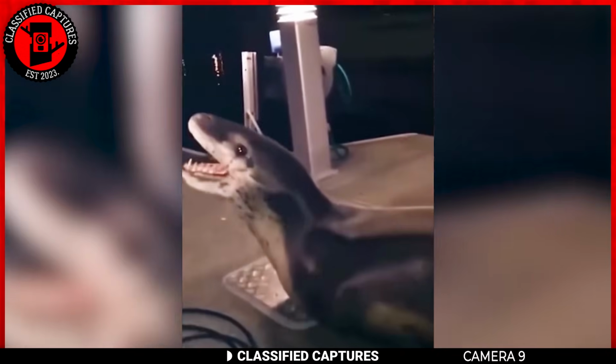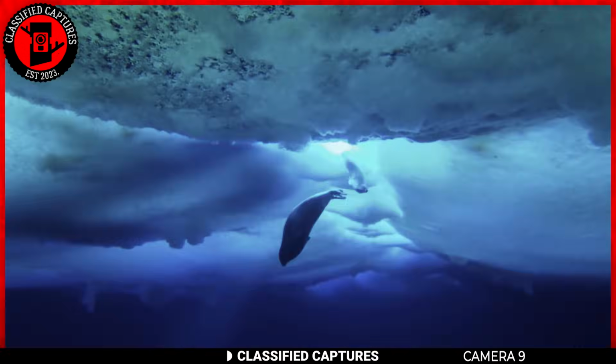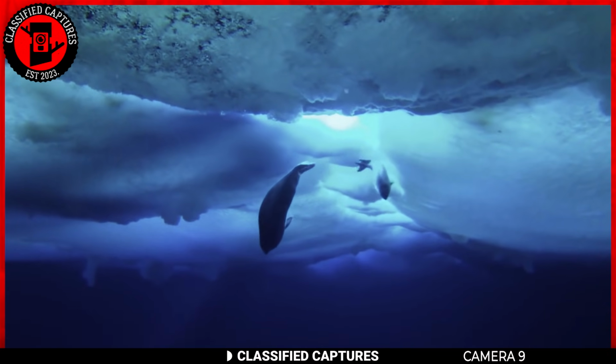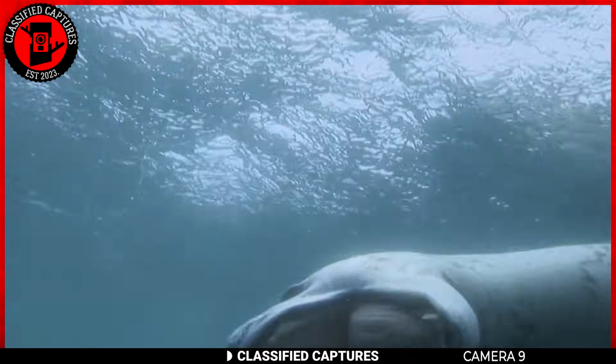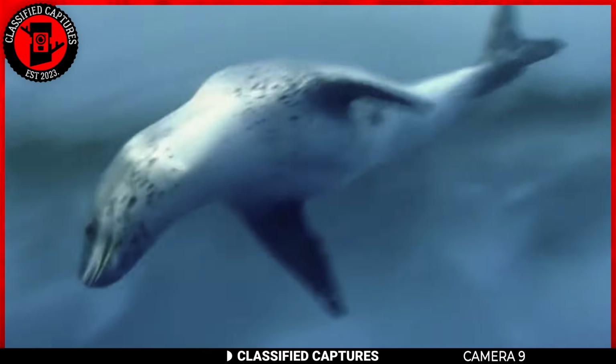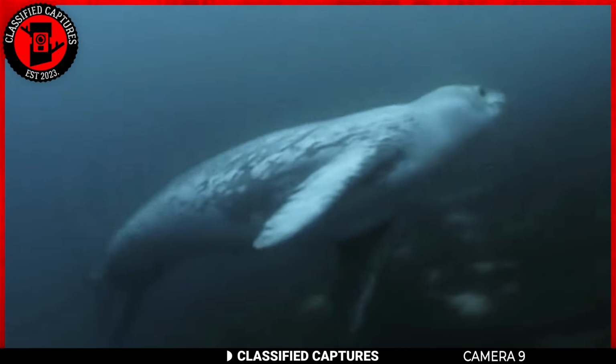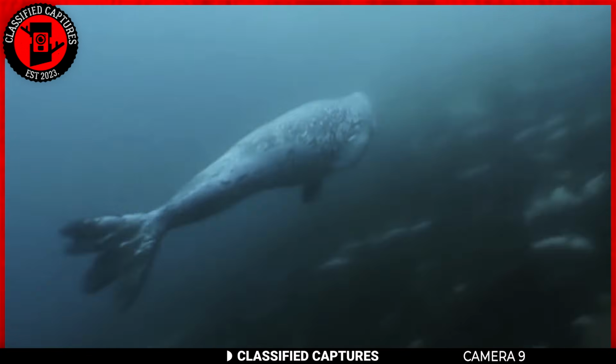This creature is none other than the formidable leopard seal. Leopard seals are renowned for their distinctive and powerful appearance. With their sleek bodies and unique coat patterns, they bear an uncanny resemblance to the majestic big cats they're named after, while remaining firmly anchored in their aquatic habitat.